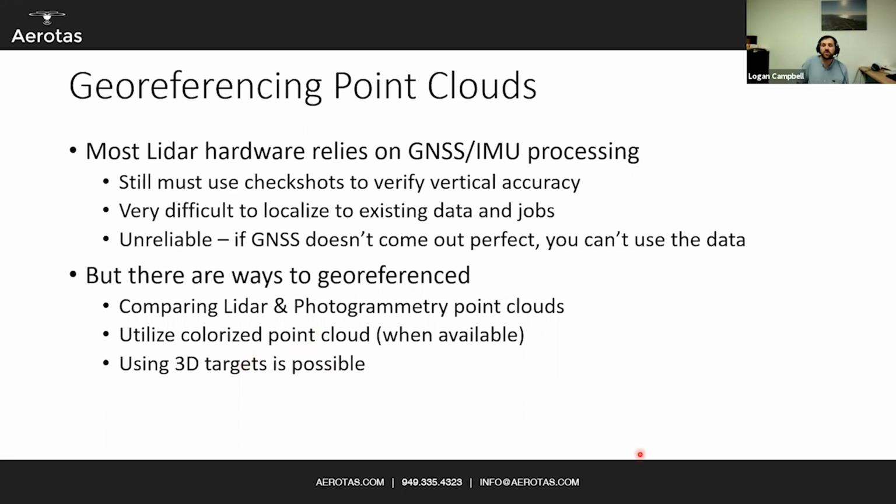But if you are using control and an appropriate number of check shots, then if there are errors, you can actually identify the source of that error and then remove it. Same thing if you fly it simultaneously with photogrammetry: by comparing the two sources, you can identify sources of error and correct for it. So georeferencing your point cloud is important. You can compare LiDAR and photogrammetry clouds, utilize a colorized point cloud when available, and you also can use 3D targets. There are a few people out there that have created some 3D targets capable of being identified by LiDAR units.